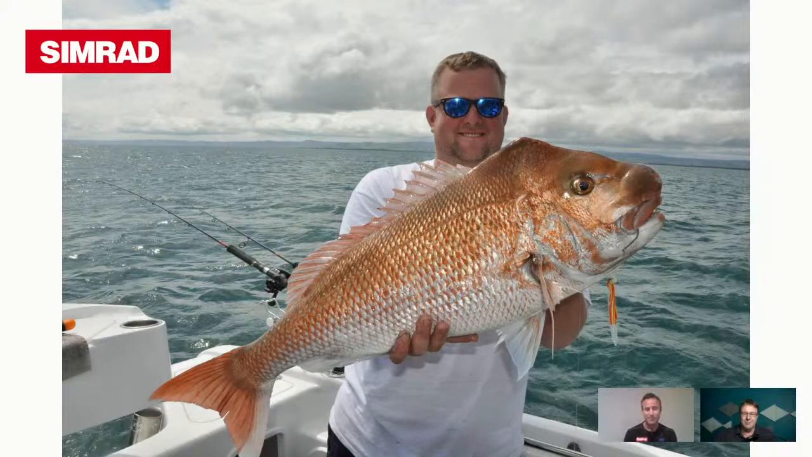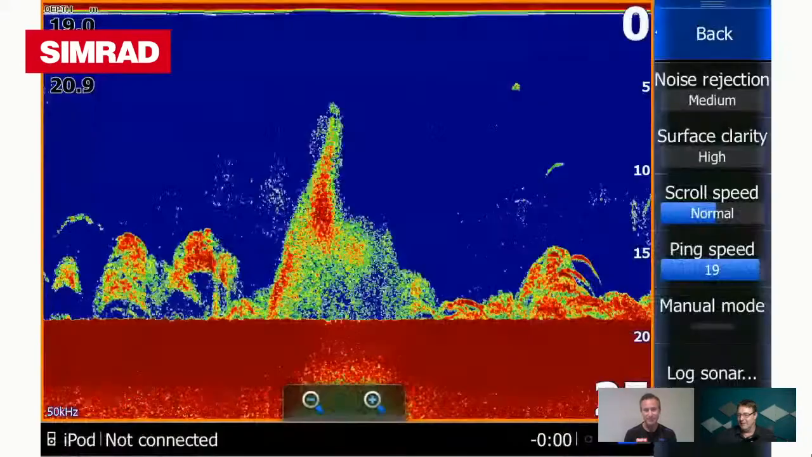You never get bored of seeing that colour when they come up alongside the boat, do you? No, you don't. Right. And especially those ocean fish with the blue through their fins and stuff. They're just the best. Yeah, absolutely. All right, let's have a look at some screenshots here.